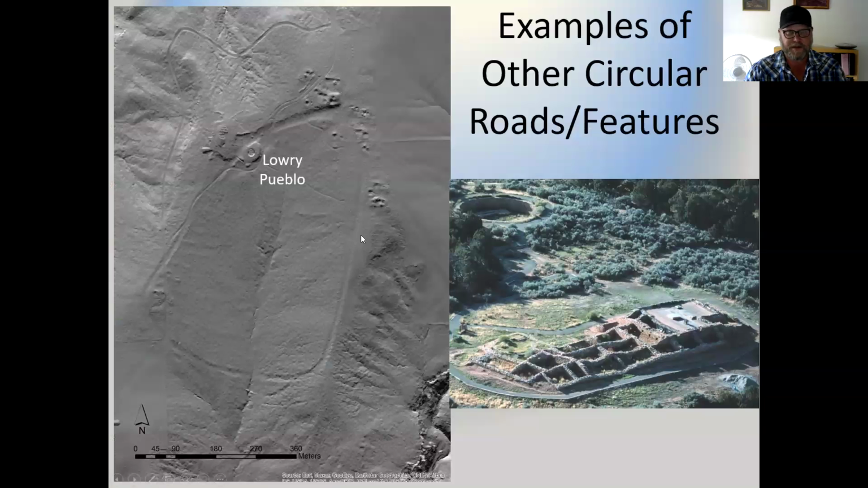Other examples: you have straight lines within communities, and you have these circular features within communities. This is an example from Lowry Pueblo, which also has a Chaco-era great house depicted right here, 1000s, 1100s, some post 1100 stuff, and even prior 1000 stuff at Lowry, a great kiva. But hopefully you can see this big elliptical road that runs between the great house, which would be situated right here, and the great kiva, which is situated right there.